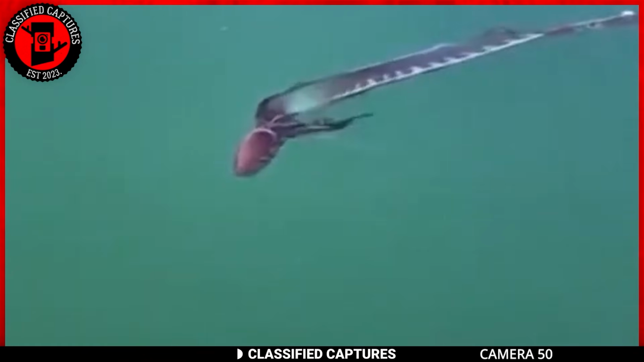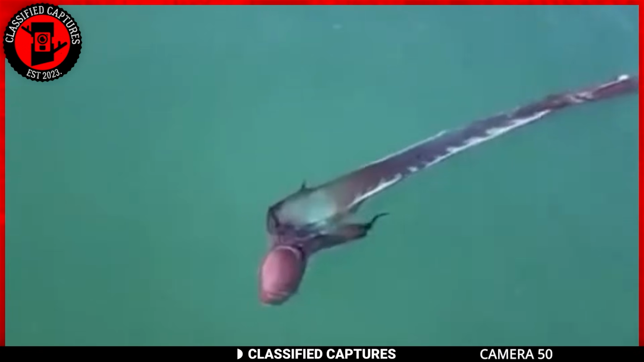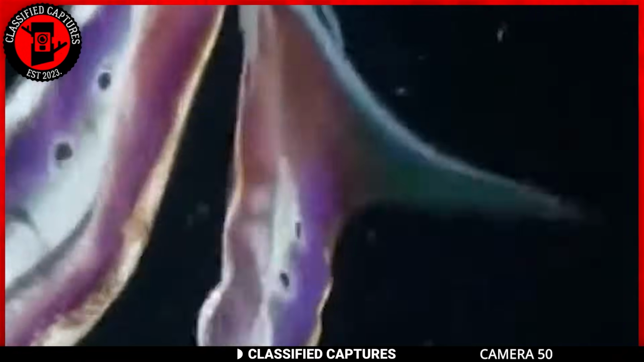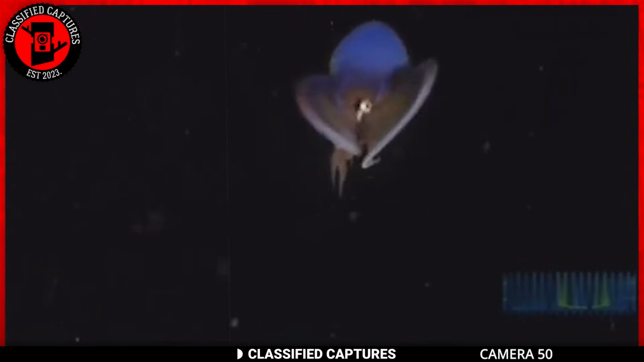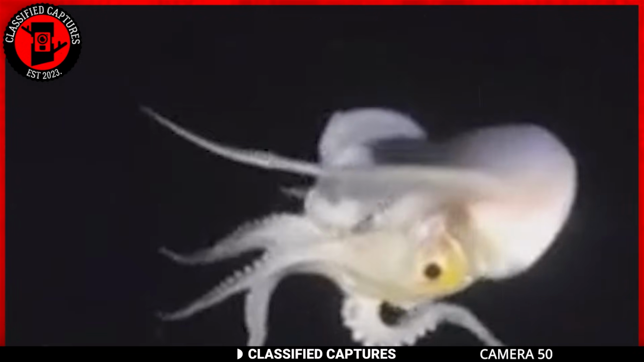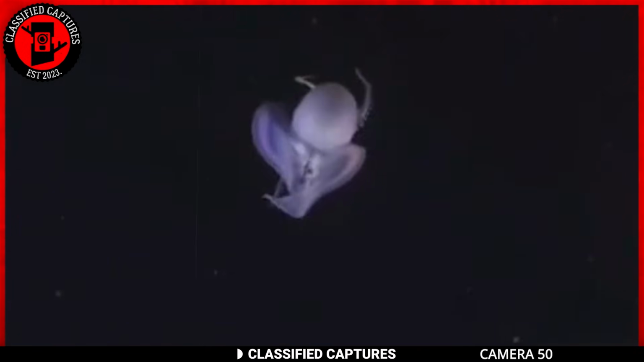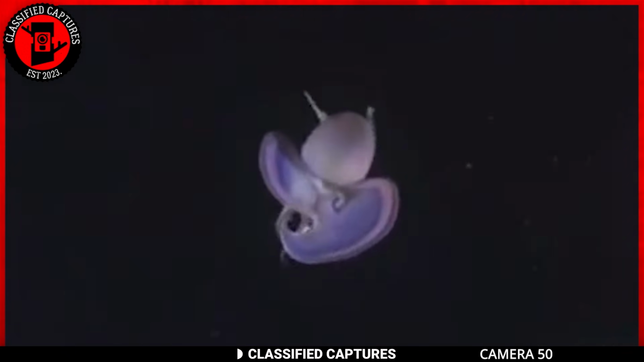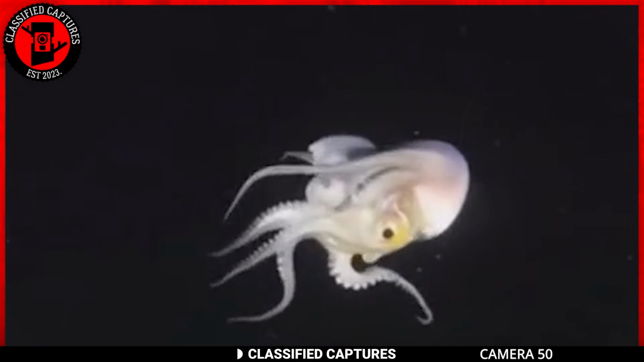Females have a striking appearance with long, flowing web-like membranes stretching between their arms, giving them the appearance of a blanket. Males, on the other hand, lack this elaborate membrane. Despite their intriguing characteristics, blanket octopuses remain relatively understudied due to the challenges of studying deep-sea organisms. This might explain why they're not so well known as compared to other octopi.